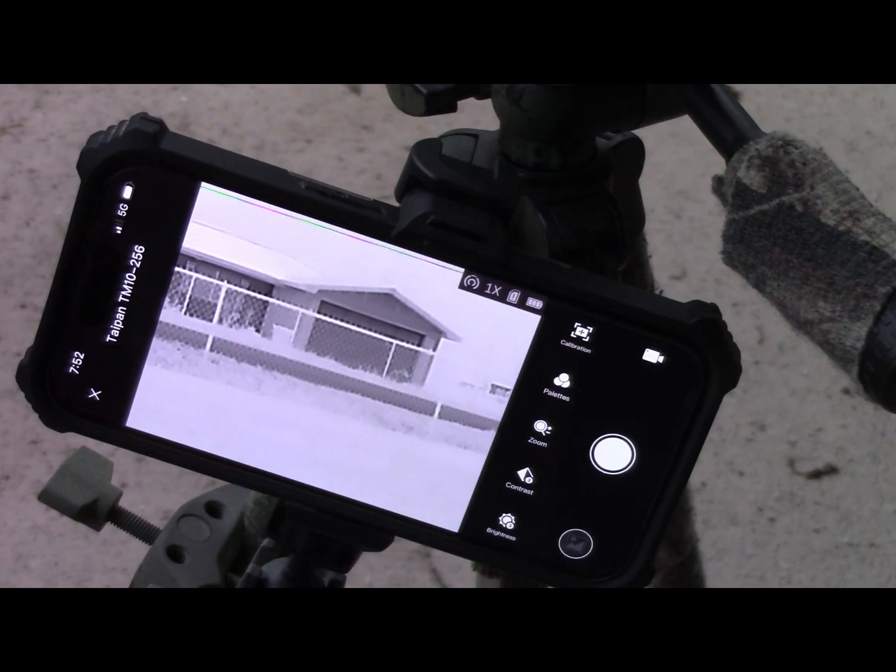Then I did it again and filled it up again, doing all my research and filming. I tried deleting the firmware and reinstalling it again, but when I was doing that, I figured out the app here.